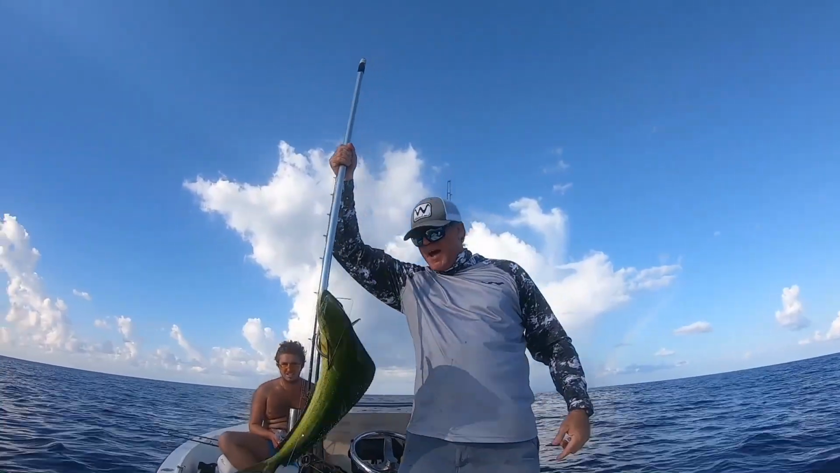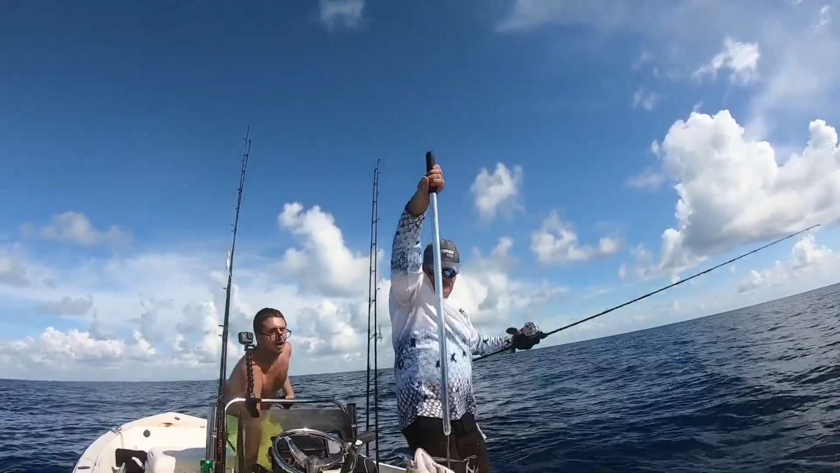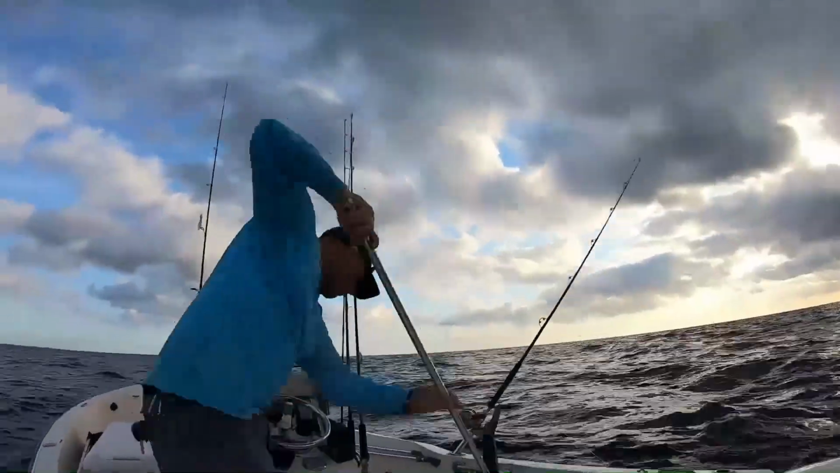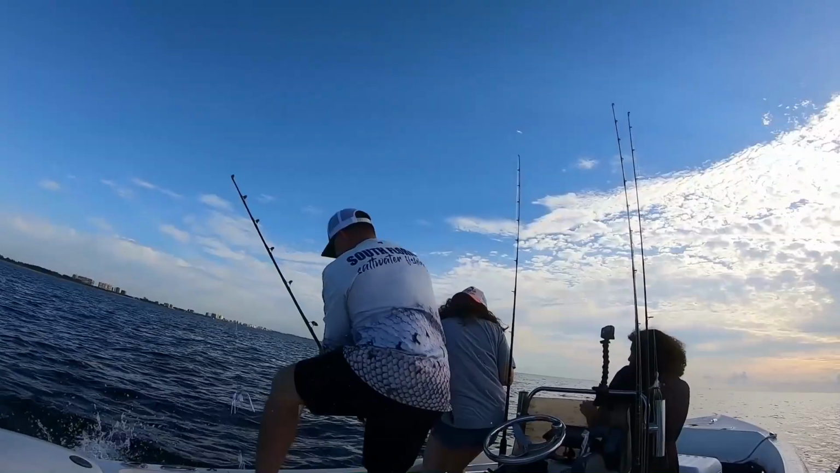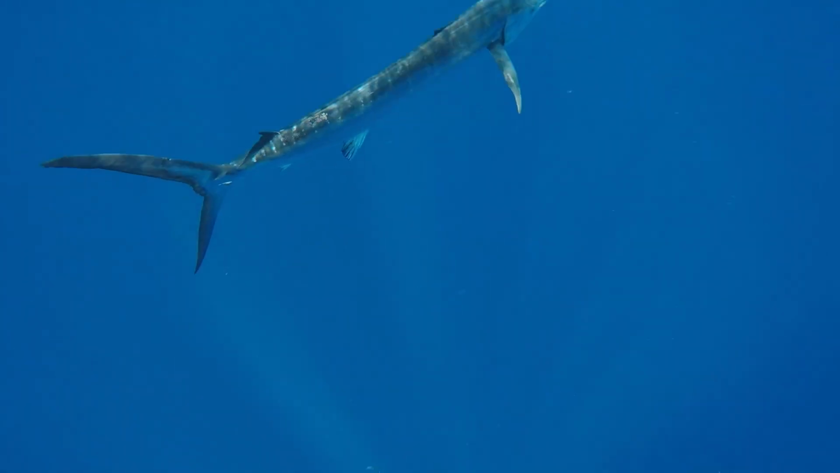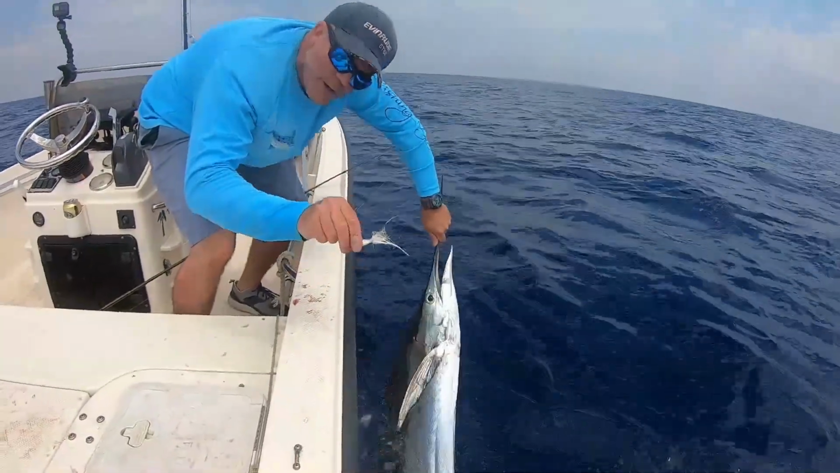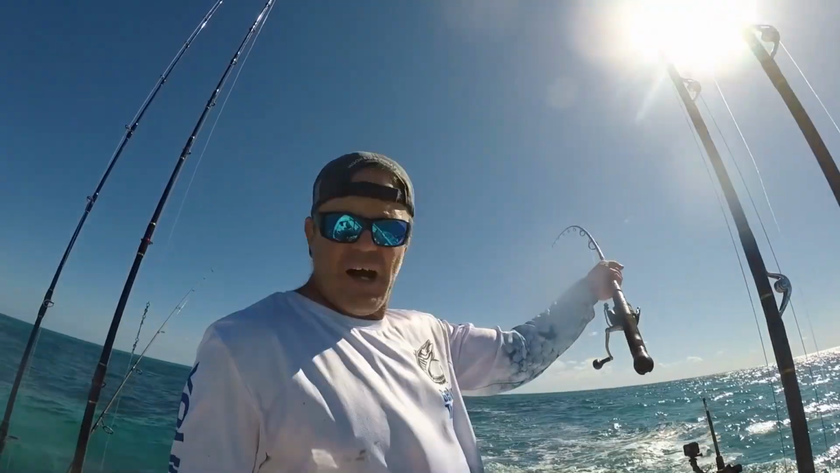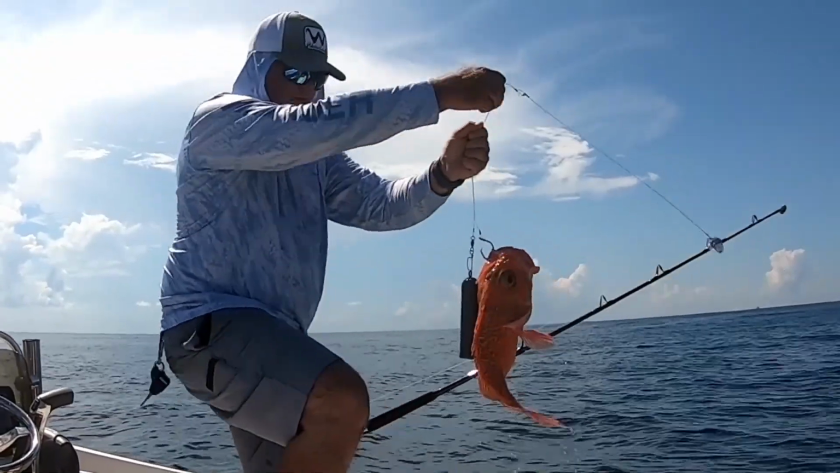Dolphin in the boat, baby! You having fun? Nice sailfish on a white bucktail jig. And we're almost like that! That's a rosie right there, man.